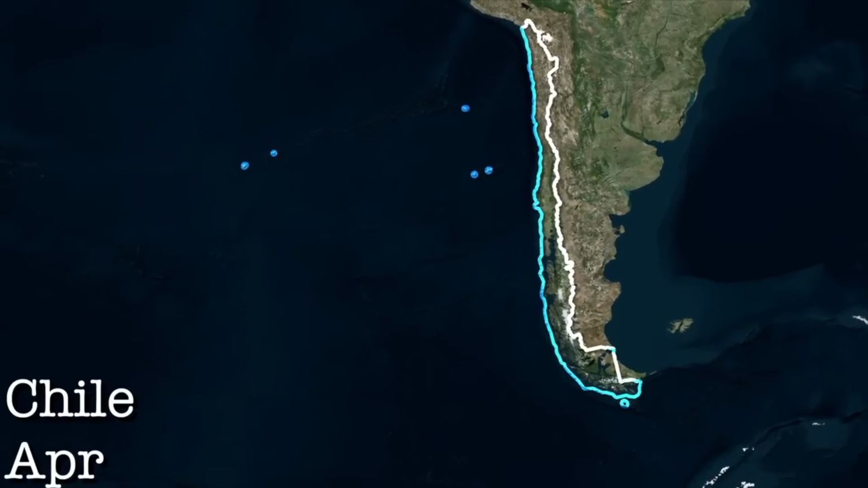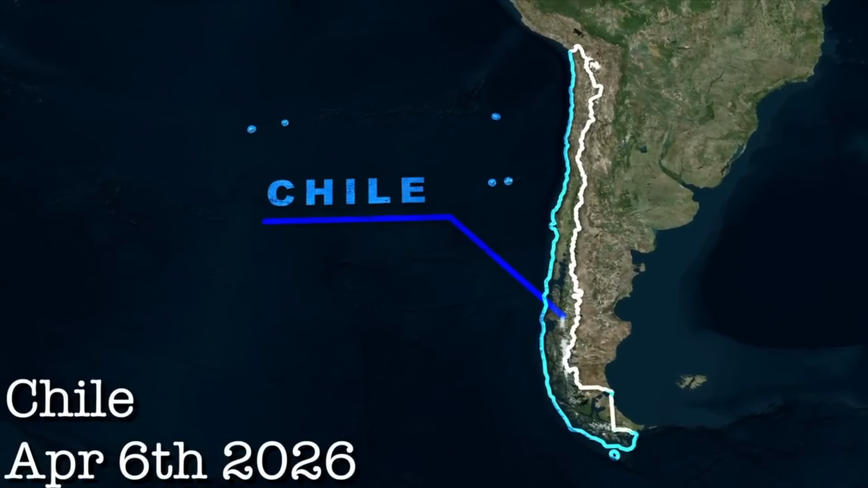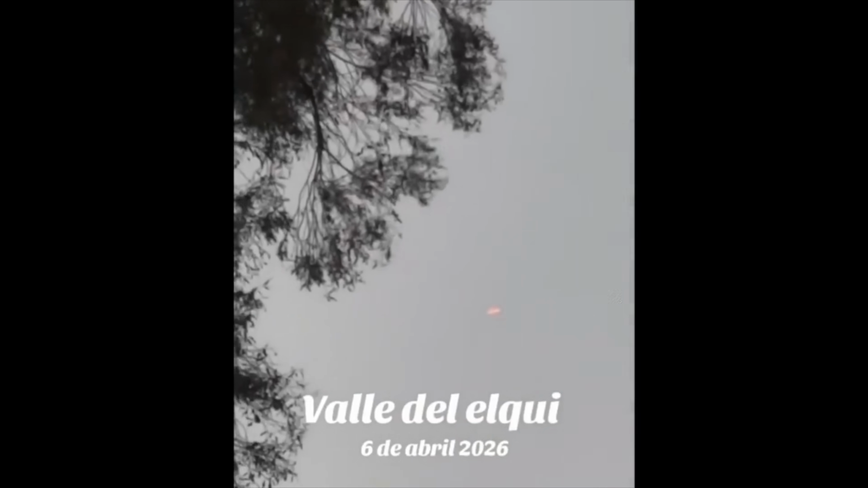Heading over to Chile, April 6, 2026, witnesses captured another strange object in the sky. At first, they thought it was an orange tic-tac shaped UFO, but when they pulled out the camera and zoomed in, they saw that it seemingly had a bump on top and on the bottom. So it wasn't exactly a tic-tac, but it was still very strange.